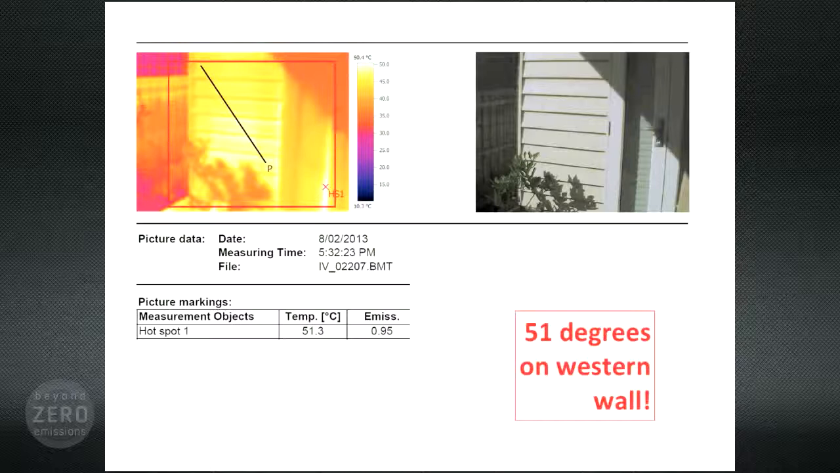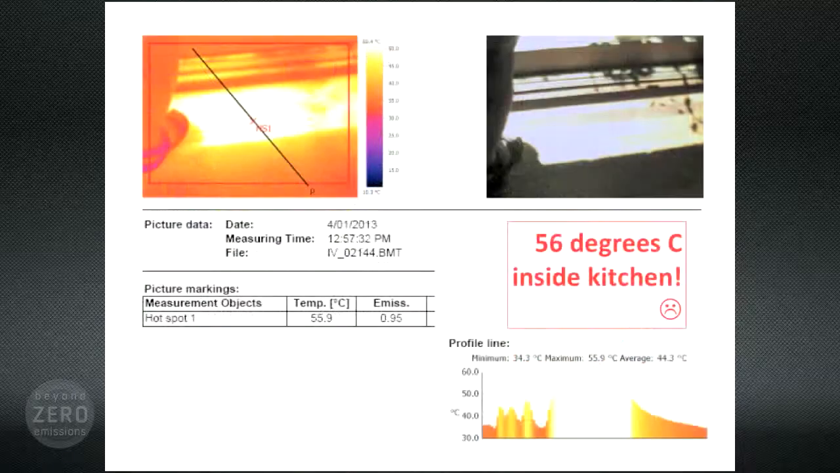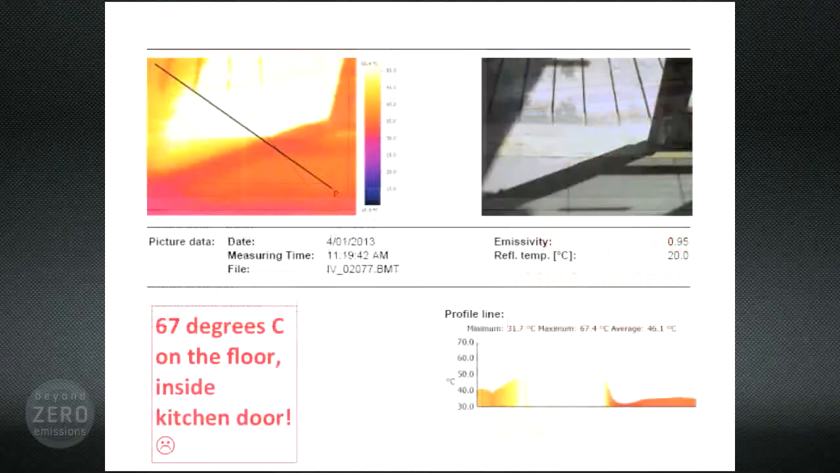But it gets hotter than this. Here's a hot deck right outside a kitchen door. That deck is acting like a radiant heater at 56 degrees, reflecting heat into the kitchen. But it gets hotter. A different deck, a hotter deck, and inside the kitchen floor area, it reads 67 degrees. This would be a wonderful heater if it weren't a 35-degree summer day.